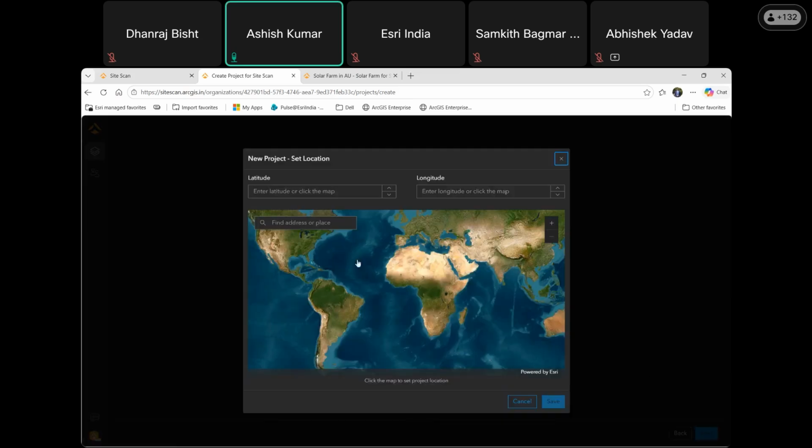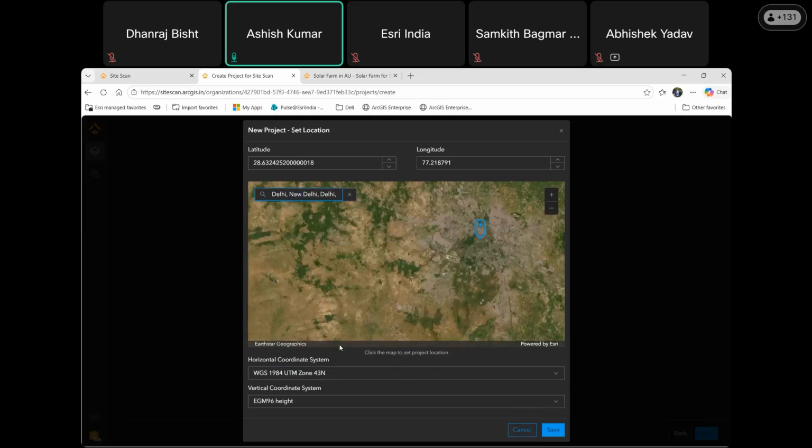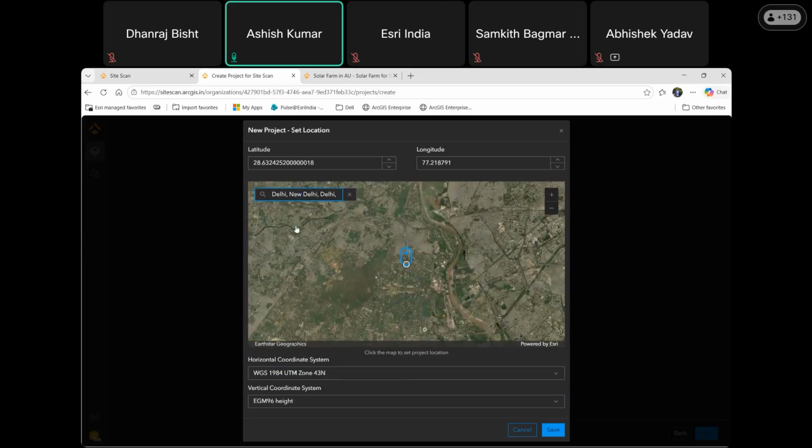This provides a launch page from where you decide to start your project and mission. So Delhi would be my launch city. Once I save this, my project and mission will start from here.